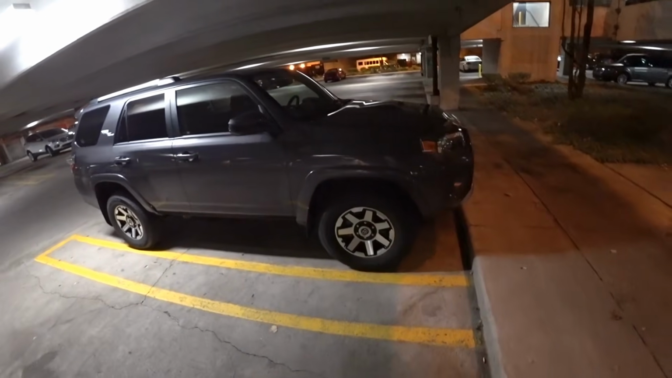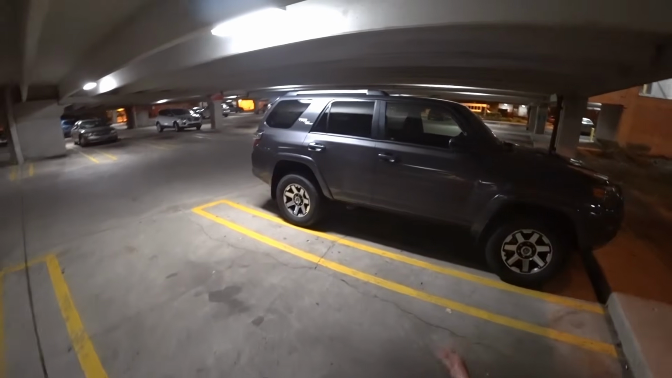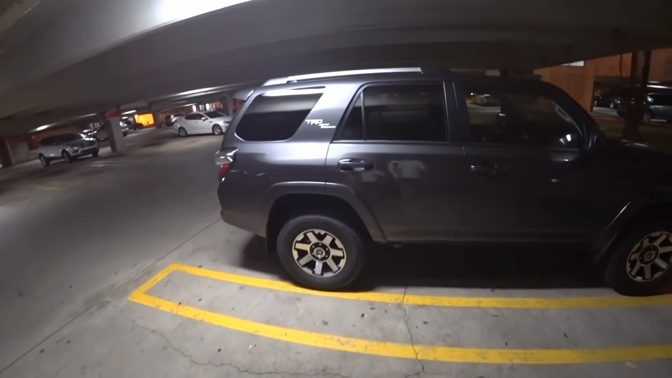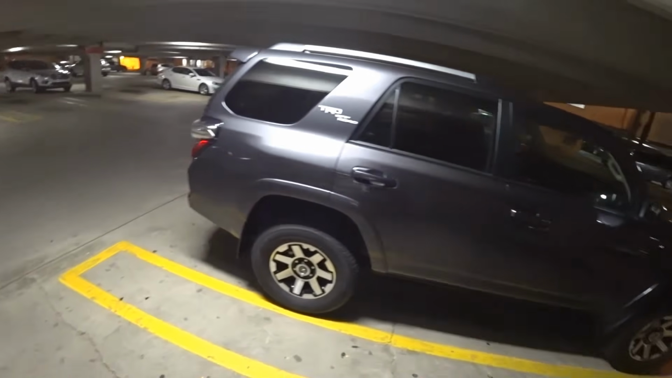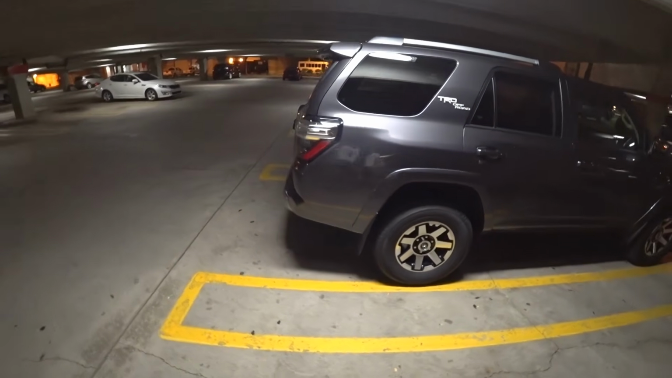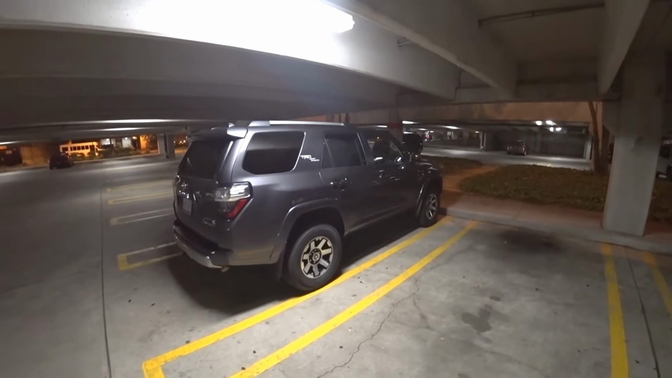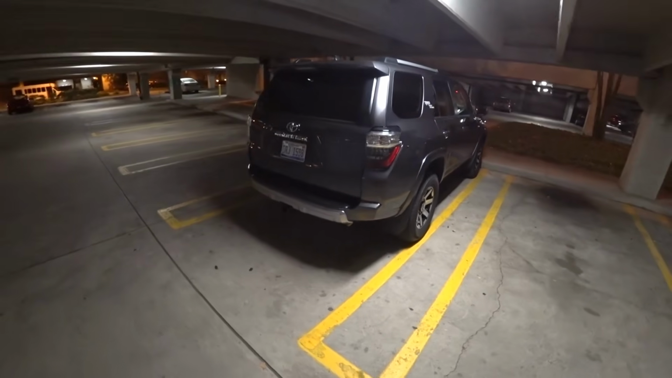It's got stock suspension, nice street-worthy tires that are quiet and comfortable and smooth, but it's got some TRD Off-Road badging, and it's still got hill control and crawl control, as well as a locking rear differential, stuff like that. So let's take it out. Let's see what its road manners are like.